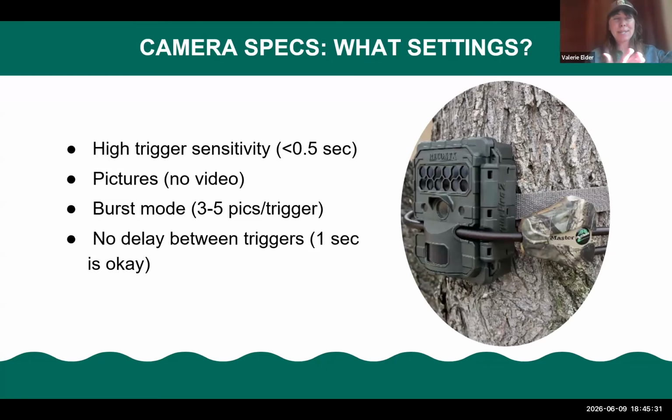I explained that in the video, but the idea is we're not just getting grass before the deer walks through. We're trying to actually get the photo of the species, and that's going to take more than one picture in most cases. So we don't want to delay between triggers. Some cameras you have to have a 1 second delay, and that tends to be fine. And this is the Reconyx model that we utilize on campus.